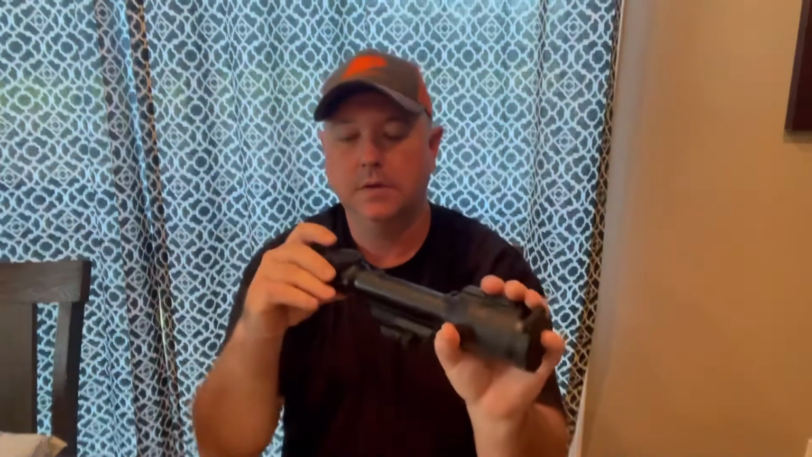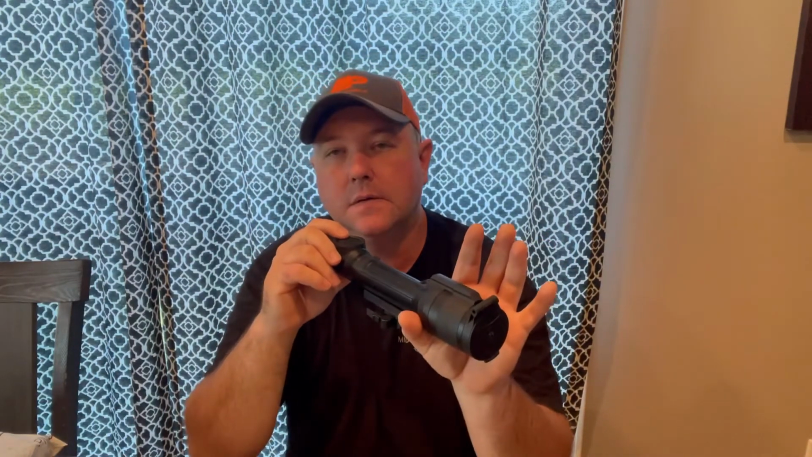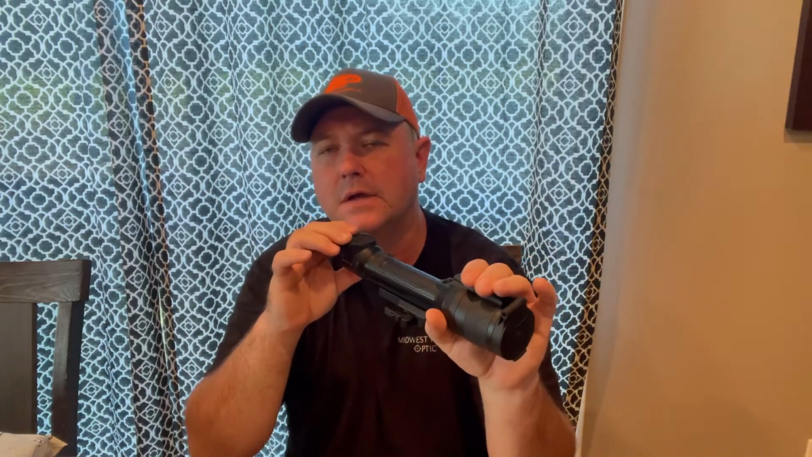All right, so when you have your scope on, you've got magnification, record, and your menu button. If you want to change your color palettes or your crosshairs or anything like that when you're out hunting, you would press and hold your menu button, a long press, and it pulls up your main menu.